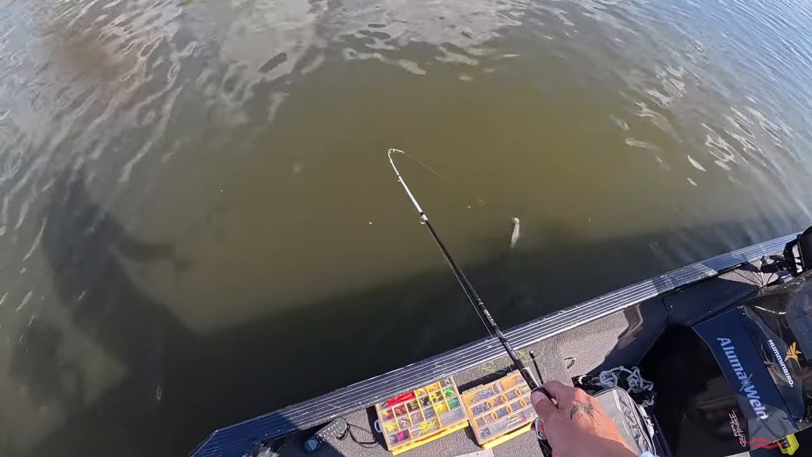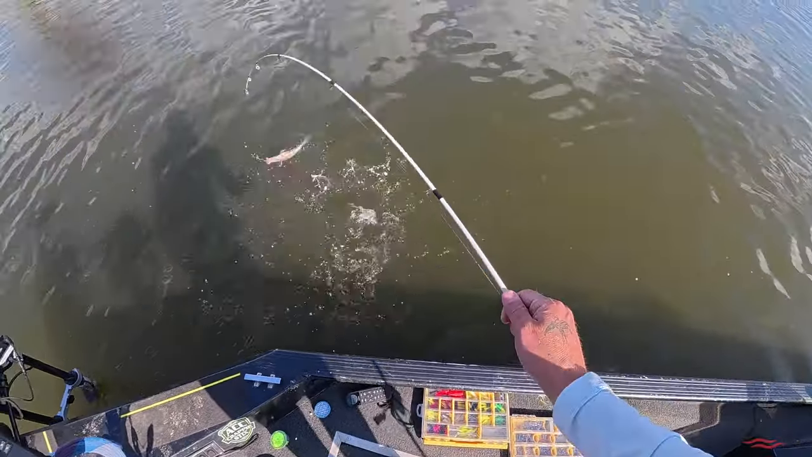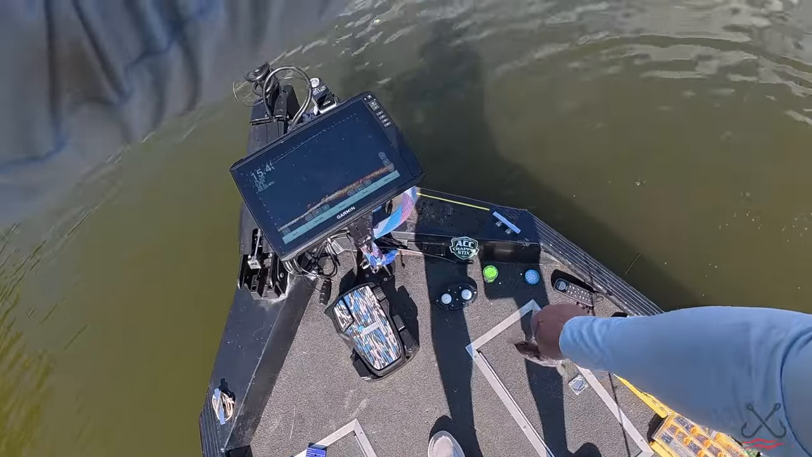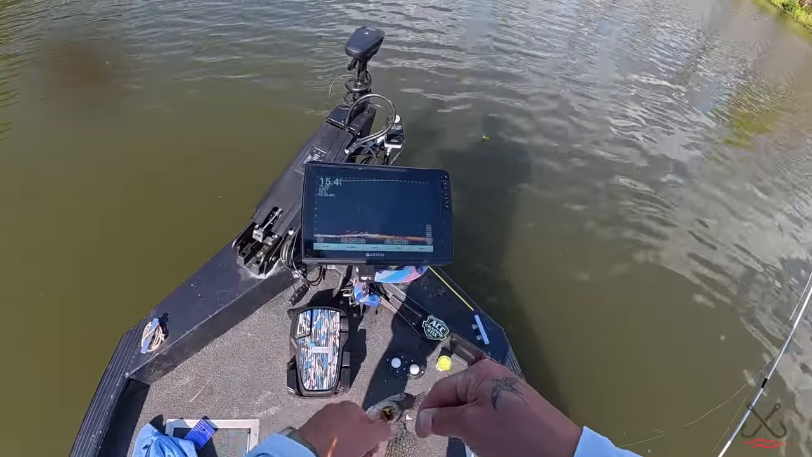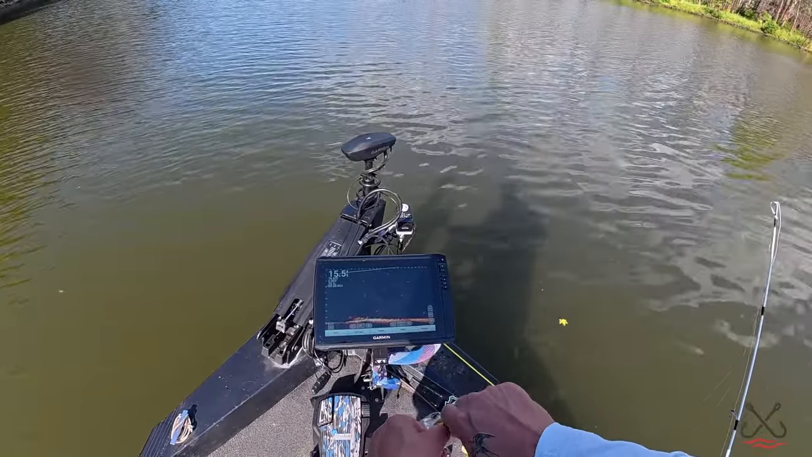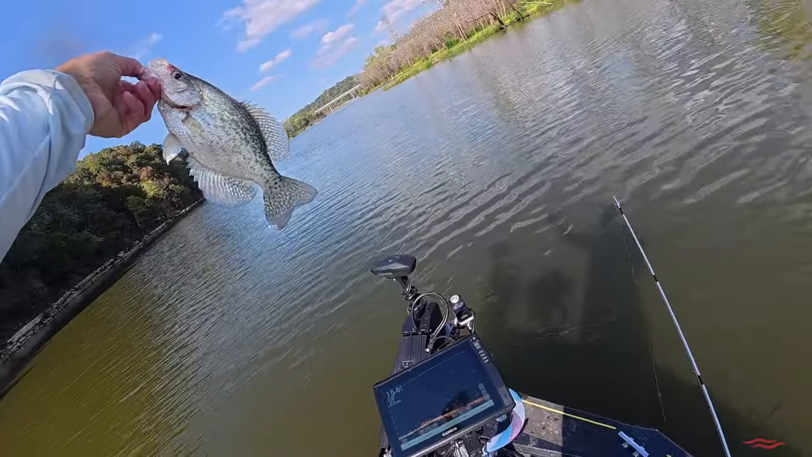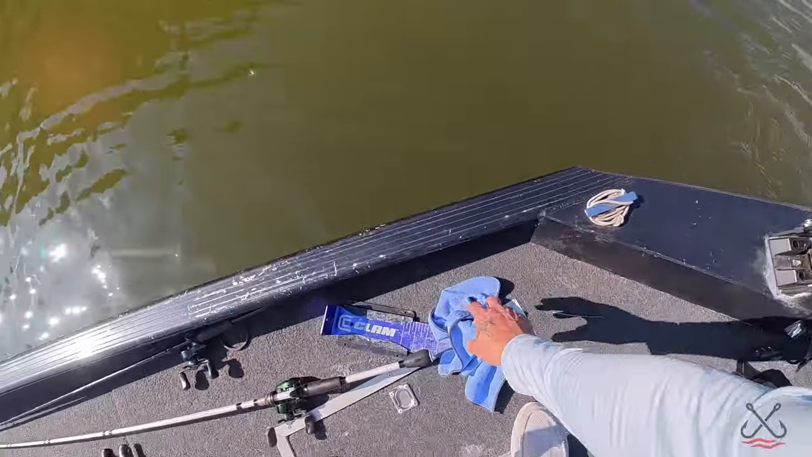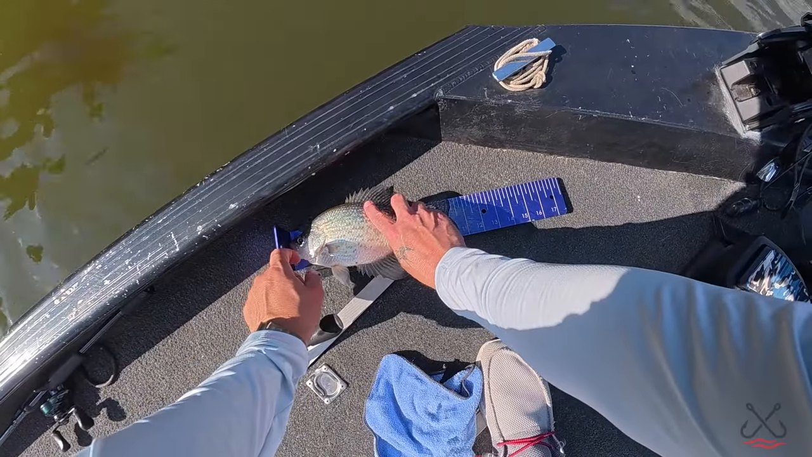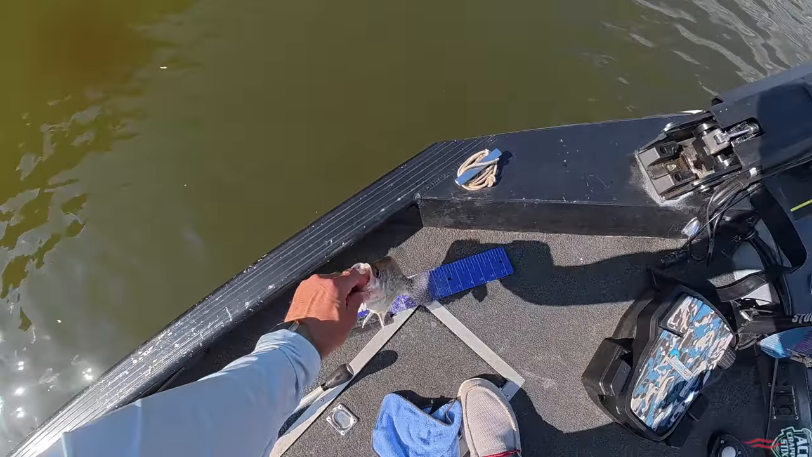Look how pretty that crappie is. I had him hooked good. Golly, that thing is wide. Boy, it wanted it. Ten and a half. Well, a little short. 10 and a half, 10 and a quarter. He just stopped, you little booger.